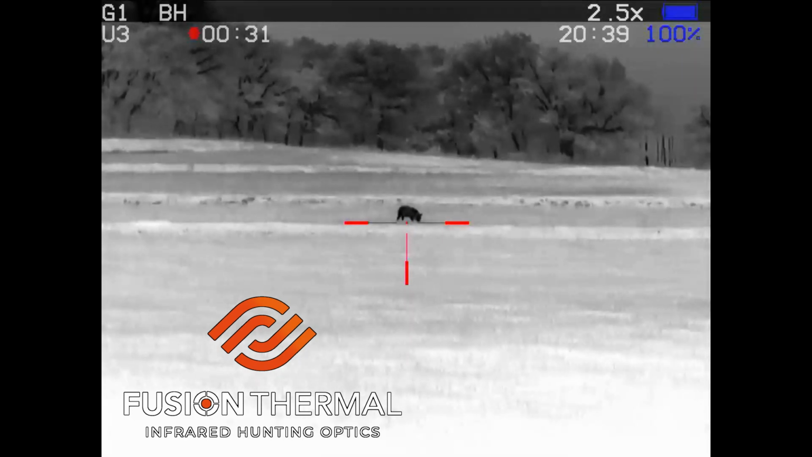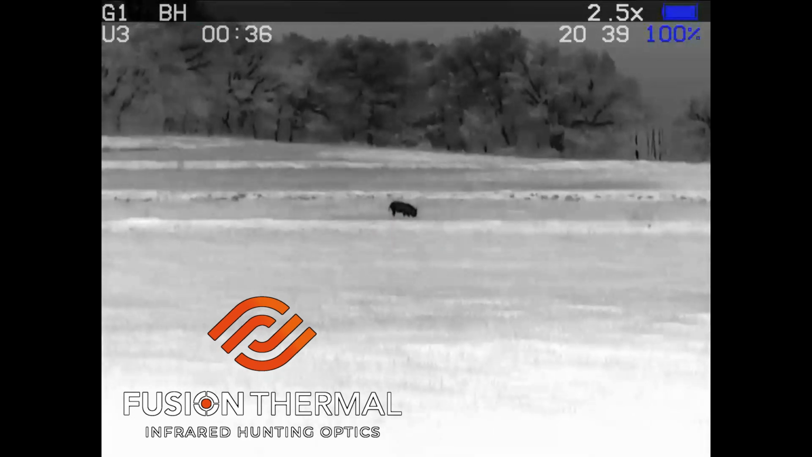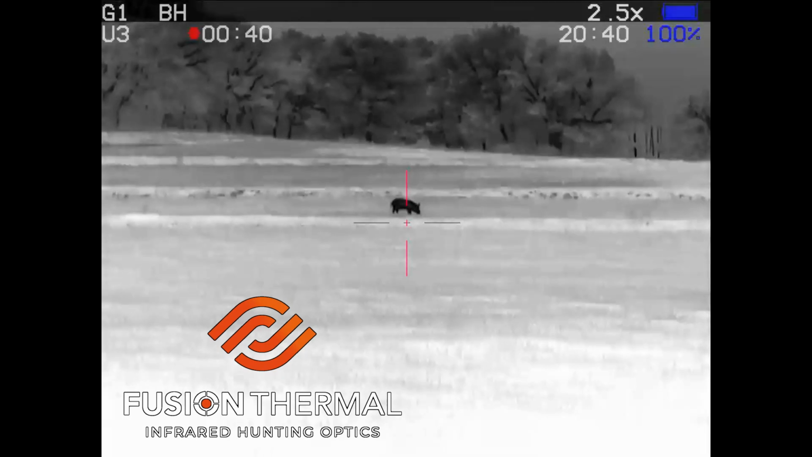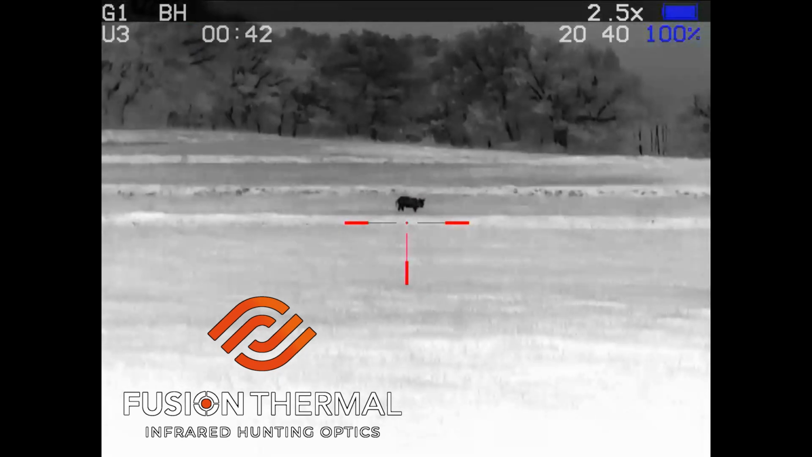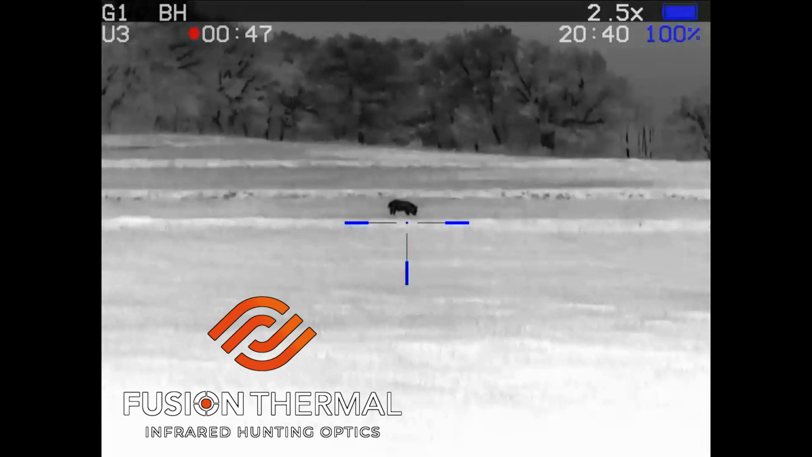I actually watched this hog for a while. I would like to get a lot closer, but there's a fence in the way, so right now I'm going through looking at the different reticles that the Avenger has. It has a total of 7 reticles and then one screen without a reticle for a total of 8 options. And there are 4 different reticle colors.